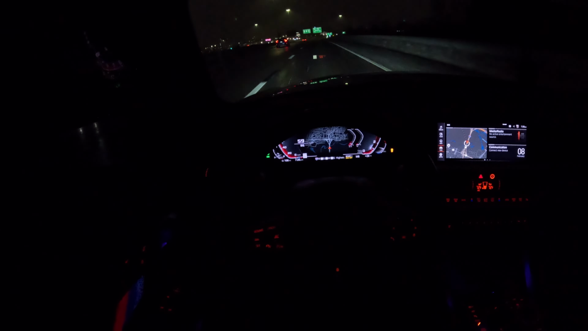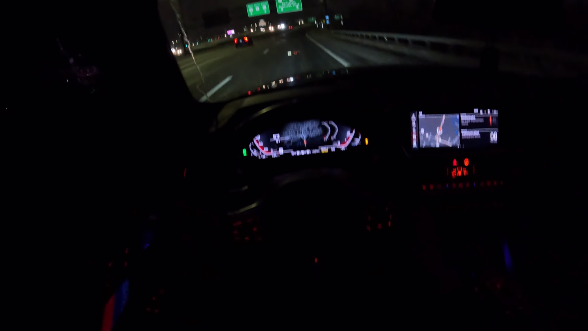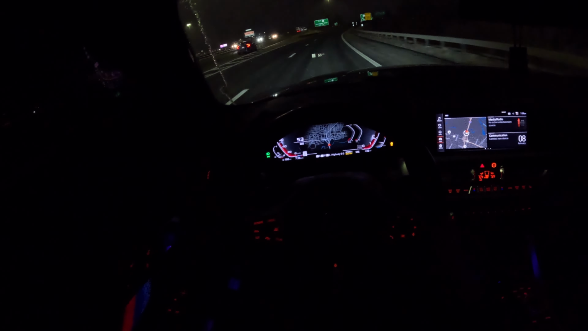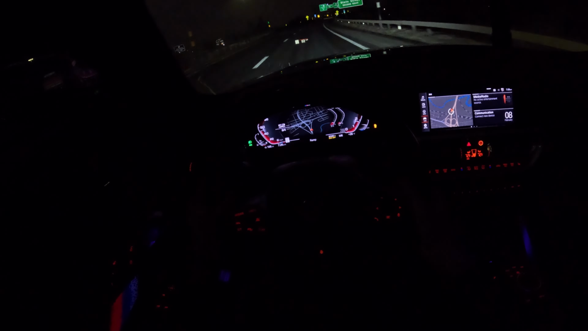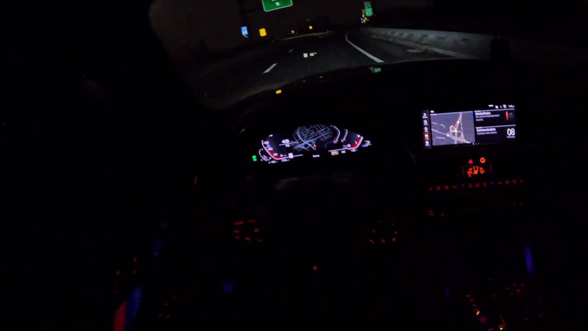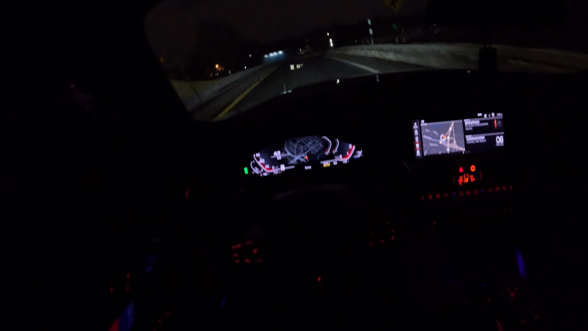I guess now that I've been on this for a while, I can talk a little more about how this feels versus the MHD maps off the shelf. And the people weren't lying. This is definitely a lot more aggressive, especially down low. Like I just showed you, you can floor it pretty much any point you want, and it'll just spool right up and fucking go.